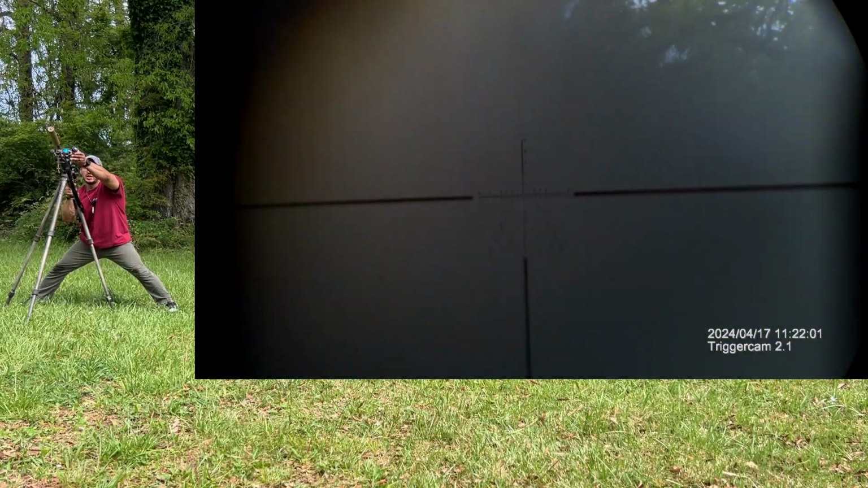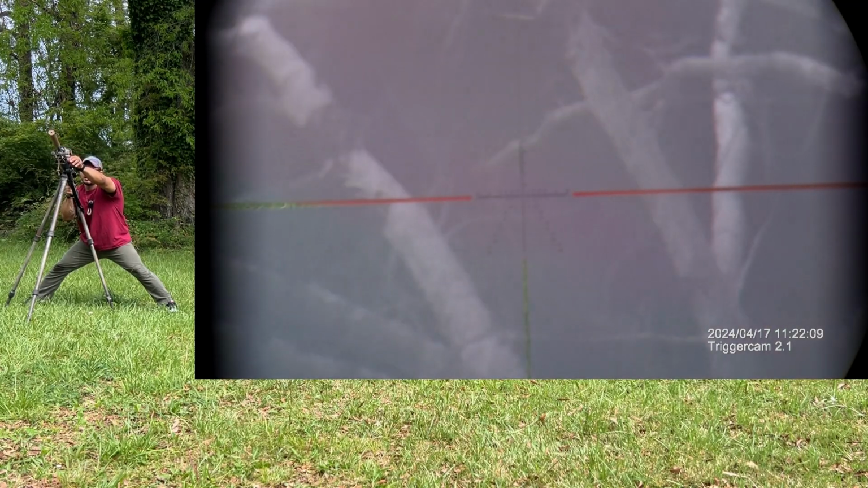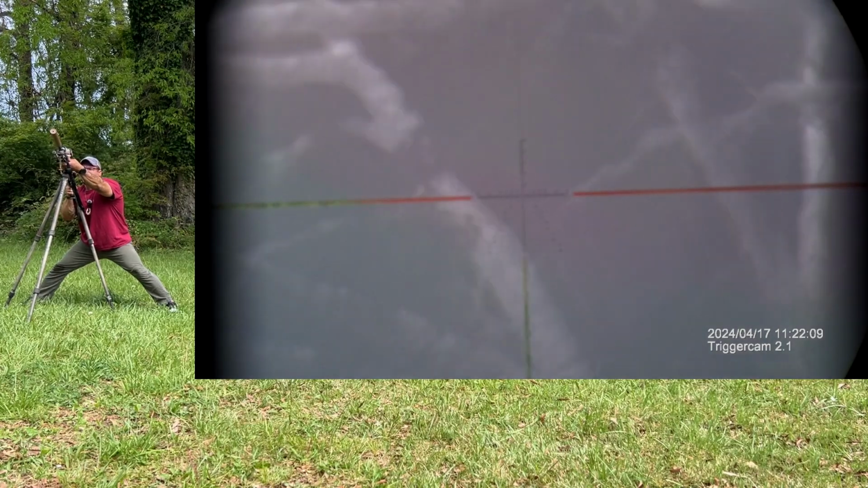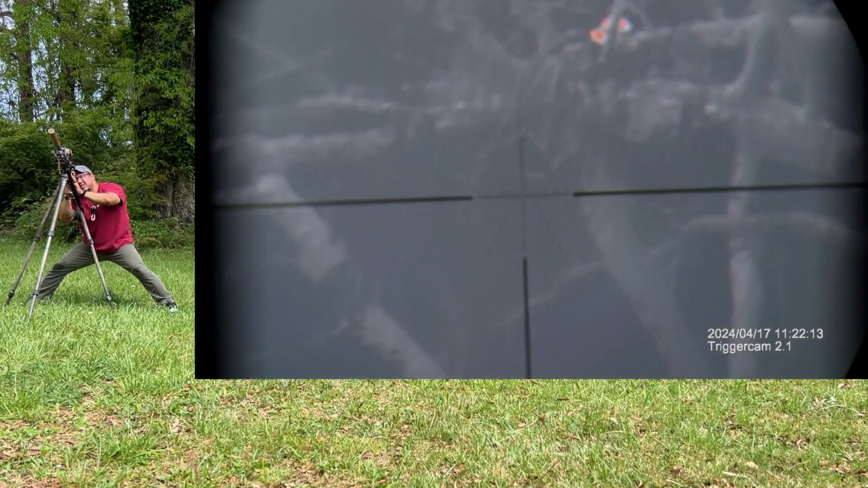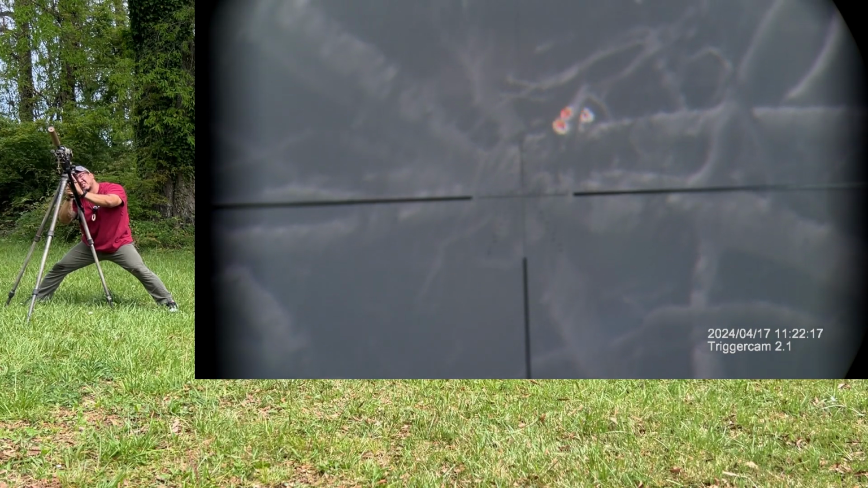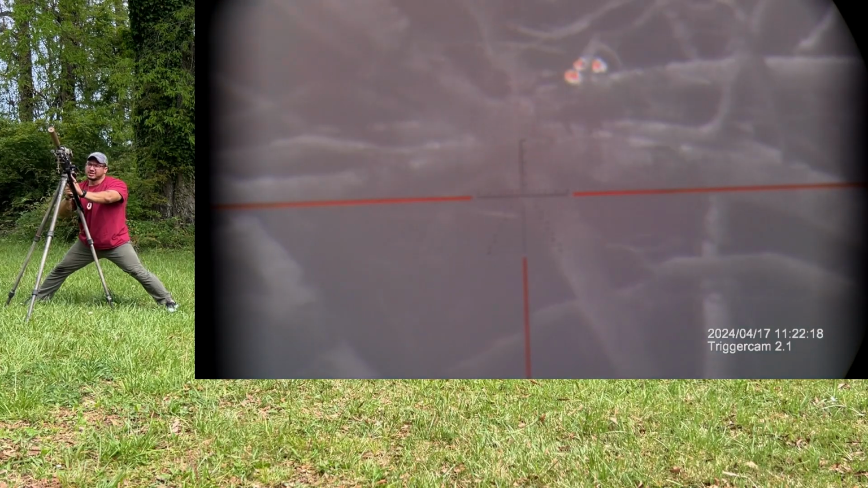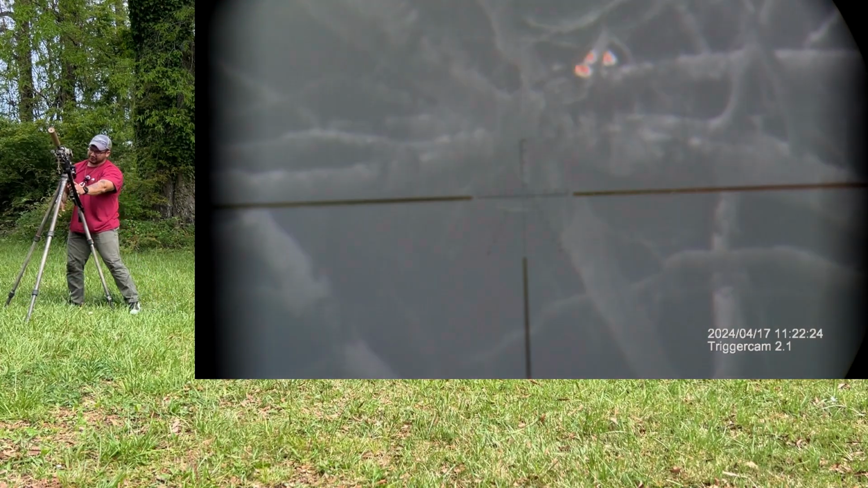Put the unit back on. Push forward. We're gonna find that animal. Boom, there it is. Just sitting there chilling. So, example of the Mark 1 eyeball defeated.